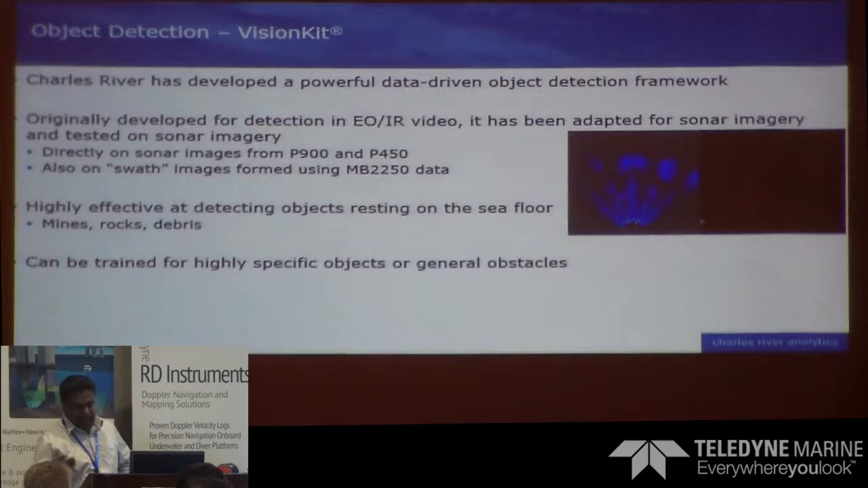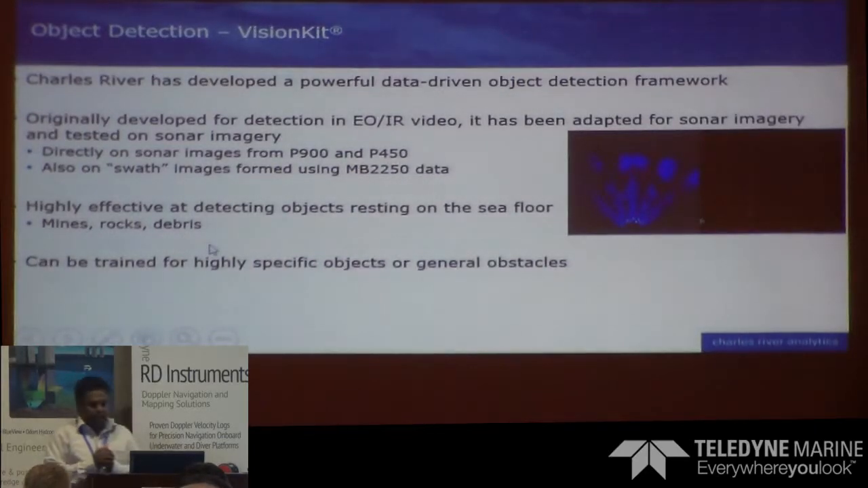We have different behavioral approaches based on these sensors. We have a suite of behaviors which are competing for the navigation of underwater vehicles. We use predominantly the P900 and P450 forward-looking sonars for navigation, and we also have SWAT type imaging sonars like the MB2250. These are some of the applications we are looking at for mine detection and debris field detection.